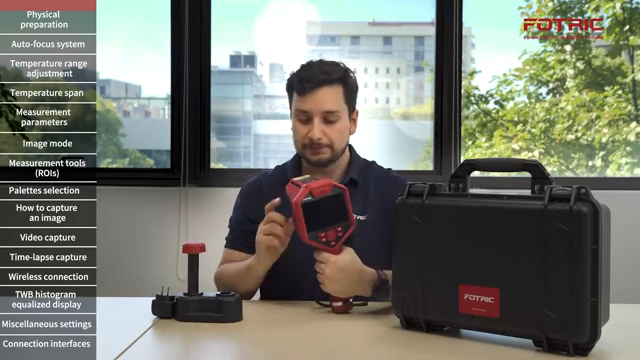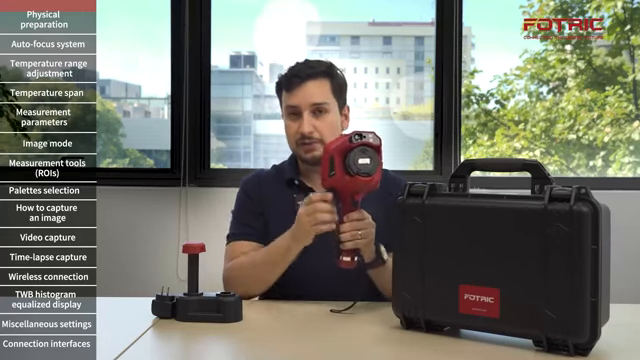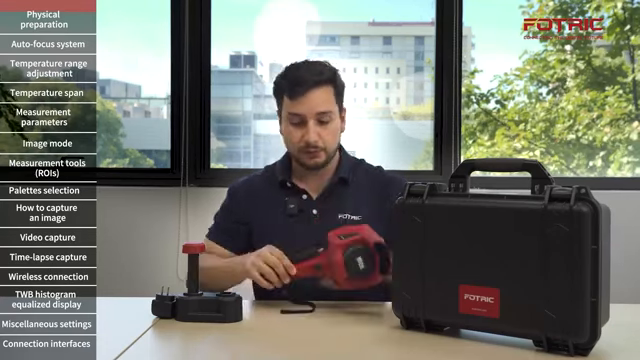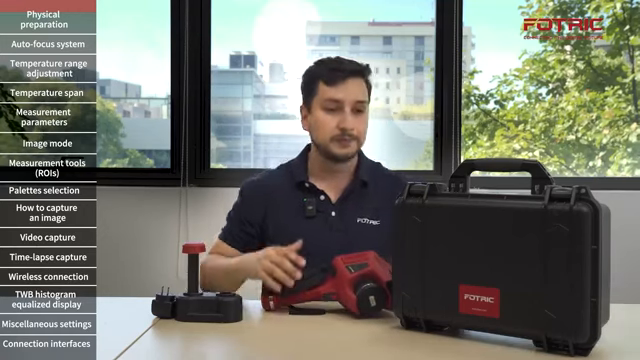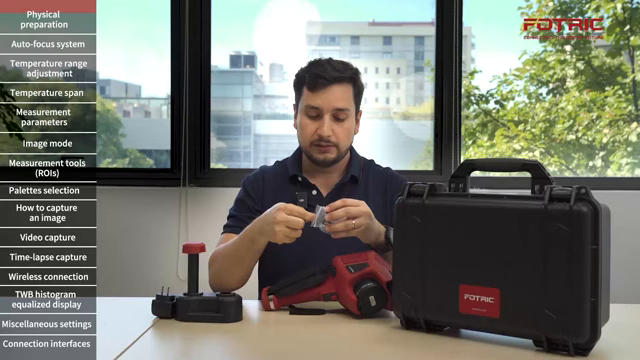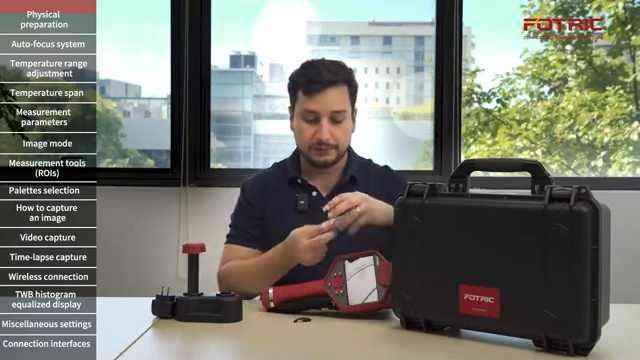But before we do that, I would like to show you how to replace the hand strap of the camera. For left-hand users, we can take the tool that comes in the box. There will also be a spare part. You can either replace the one here or place the two of them with the replacement one.